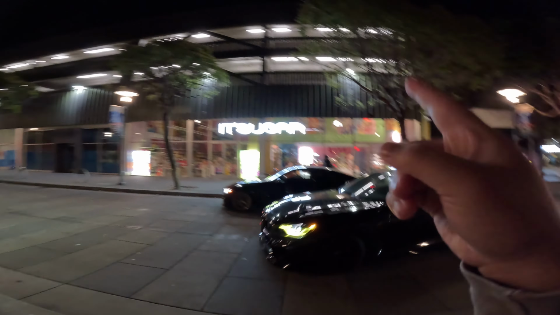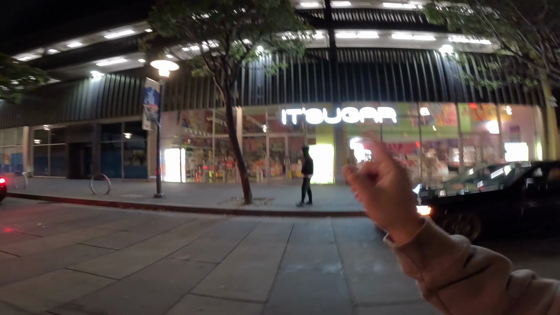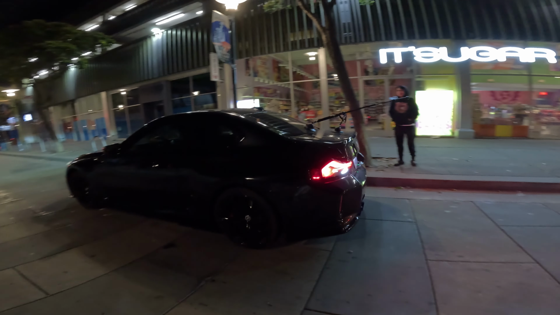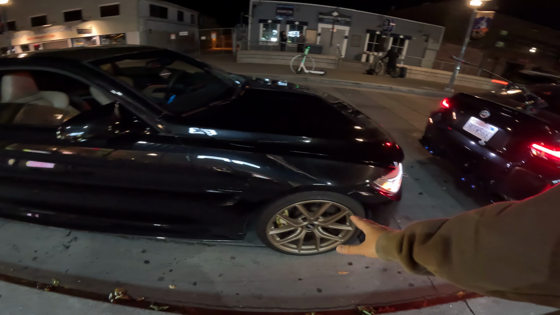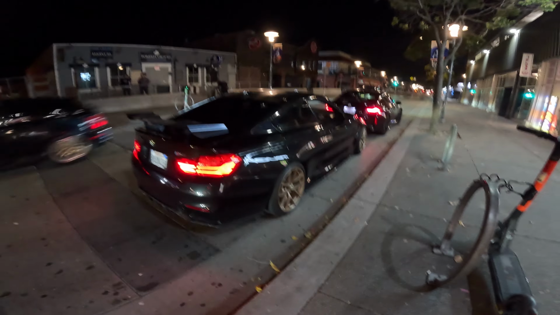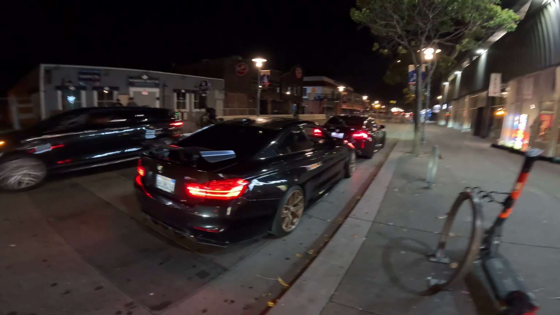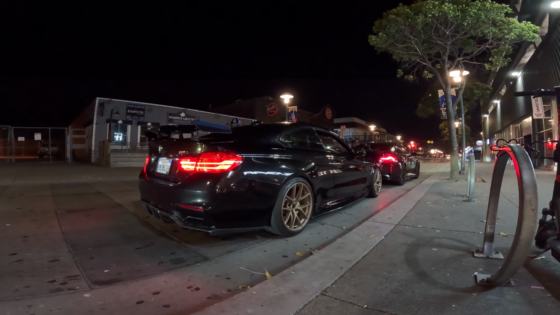Here, Pier 39, check this out. It's a must. If you guys like sugars, chocolates, and even sweets, highly recommend going here. Straight. That's good. I really am digging my gold wheels and also my interior here. It's crazy. Look at that. Oh my goodness, that is definitely a good spot right here.